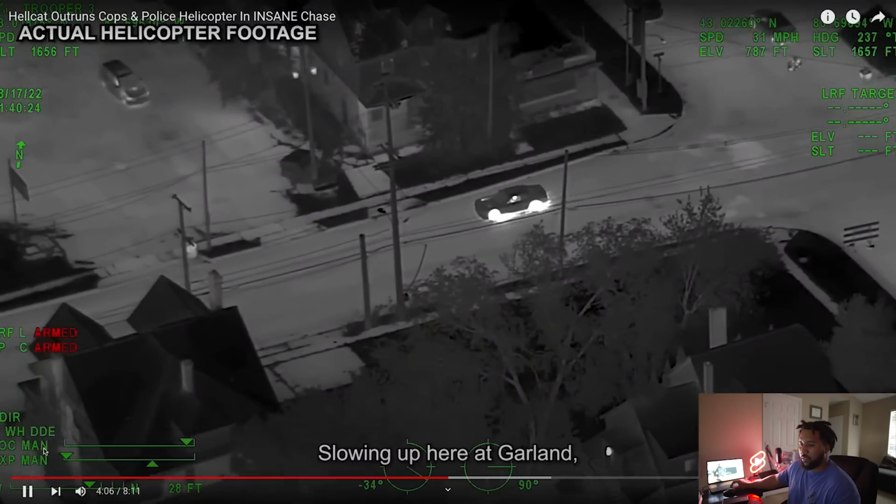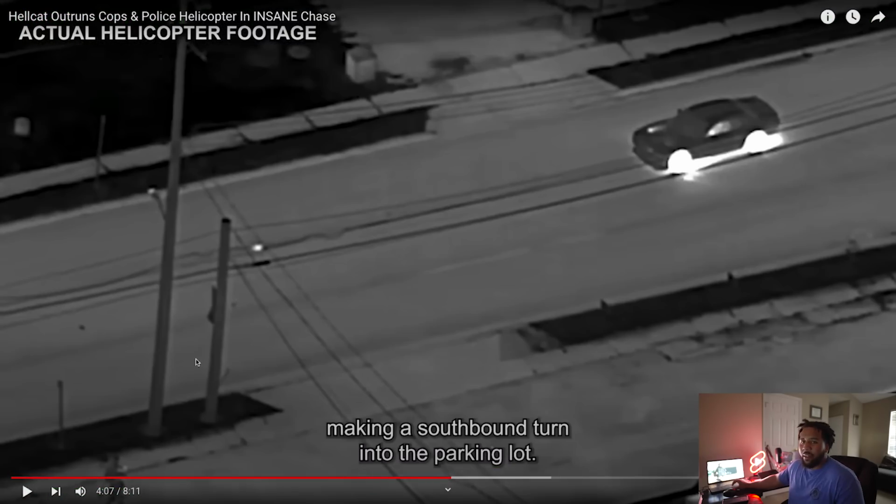Slowing up here at Garland. And see, he's taking his time. At this point, he's stopping at the red lights. He's stopping in the intersection, slowing down, putting his turn signal on, because he thinks that he got away. Unbeknownst to him, this helicopter, which is probably 5,000, 7, 8, 9,000 feet in the air, and obviously you can't hear it, is just monitoring him. No ground troops at all at this point.